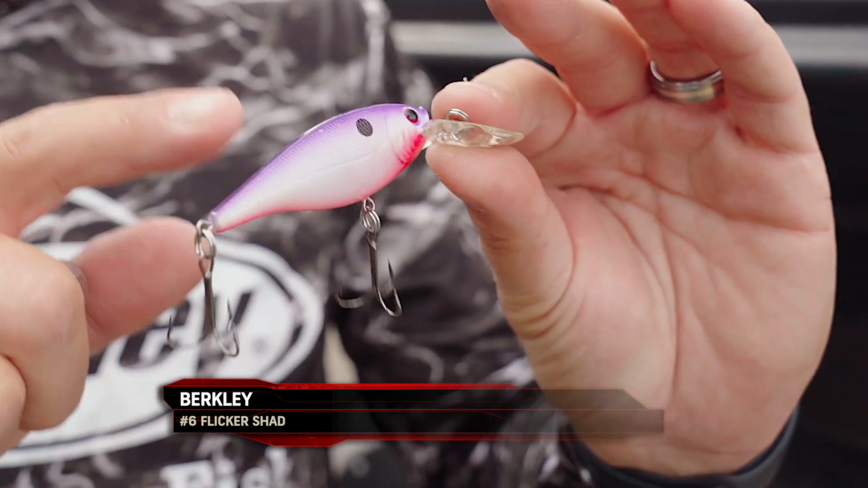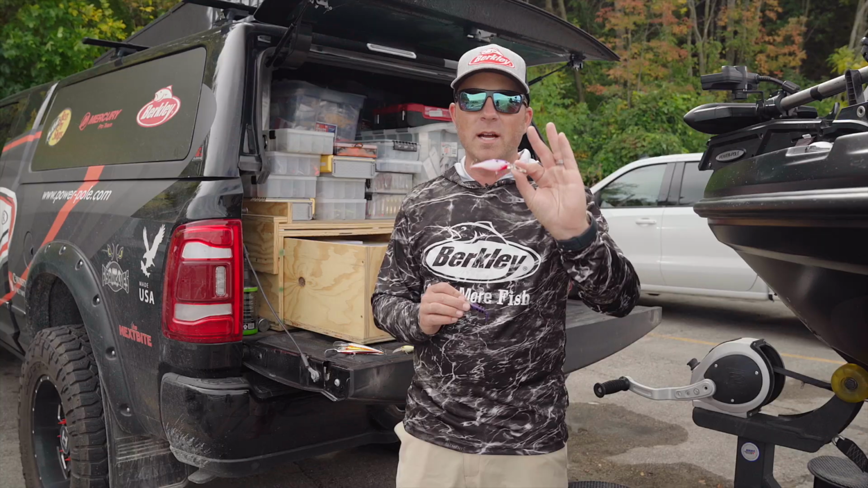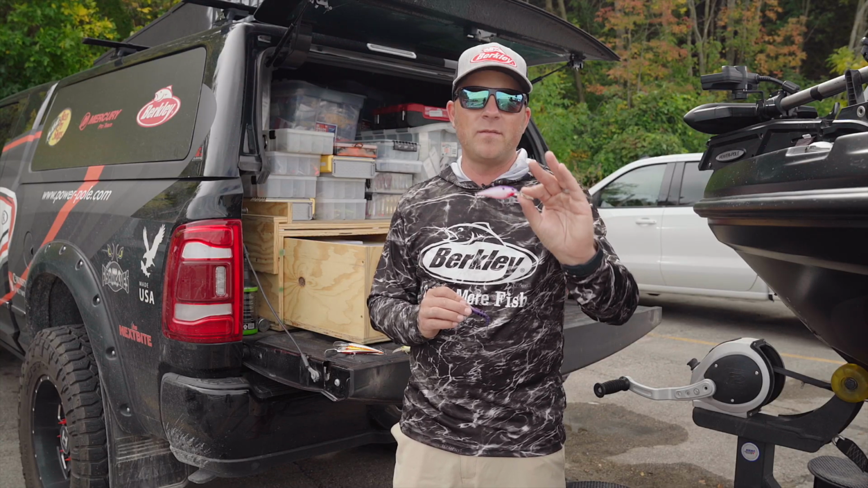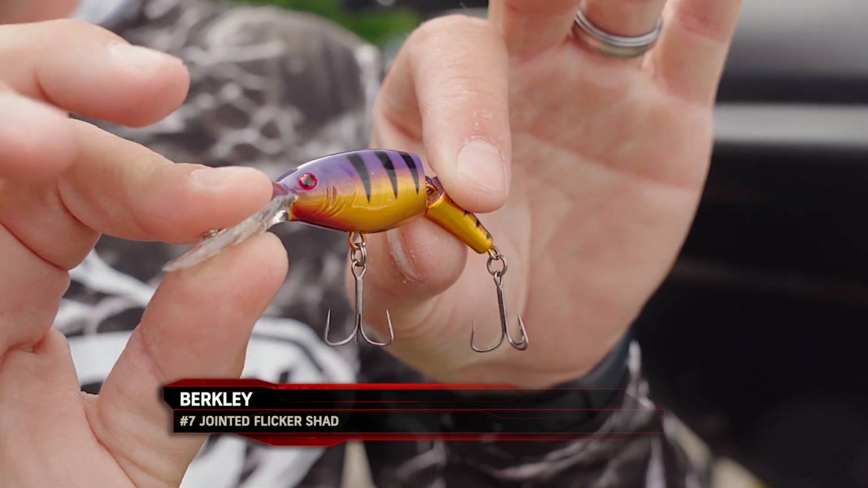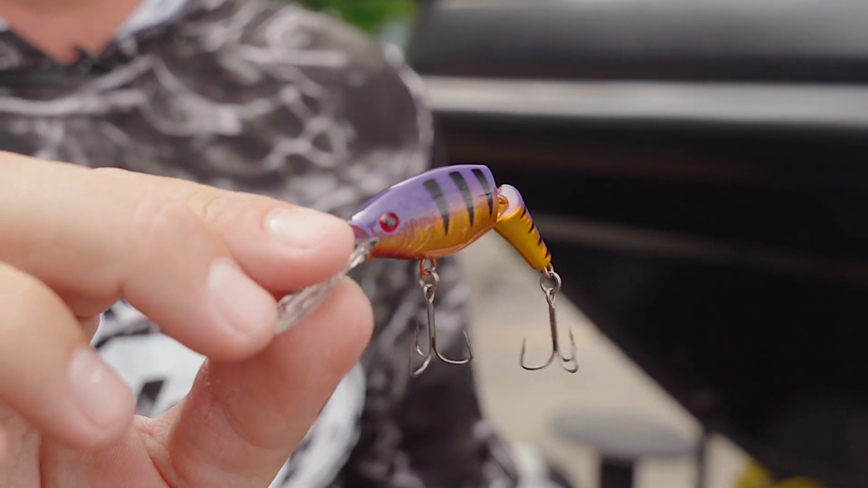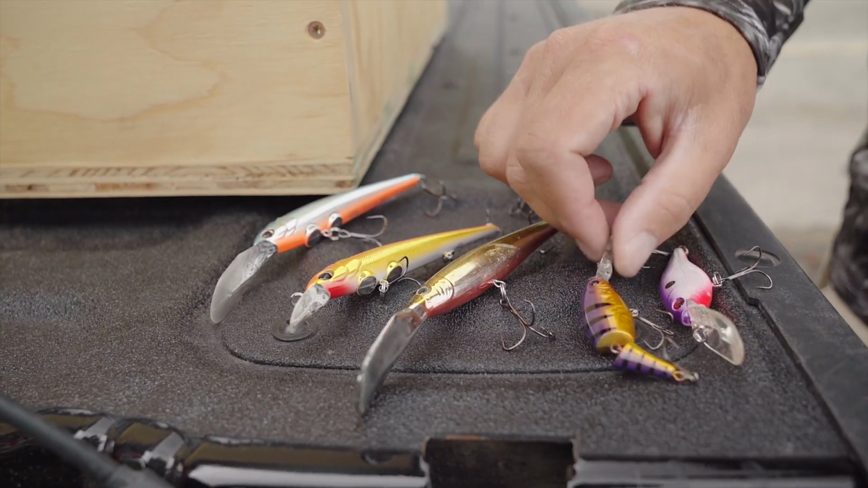What I will say is I still think the number 6 is one of the most underutilized in this entire category. It's neutrally buoyant, so it's suspending, so it actually will dive deeper than any of the other ones on a cast. I'm also a huge fan of the jointed Flicker Shads. The jointed ones have been really good for us in river situations, in dark water, something where you need a little bit more disturbance. So great bait there.